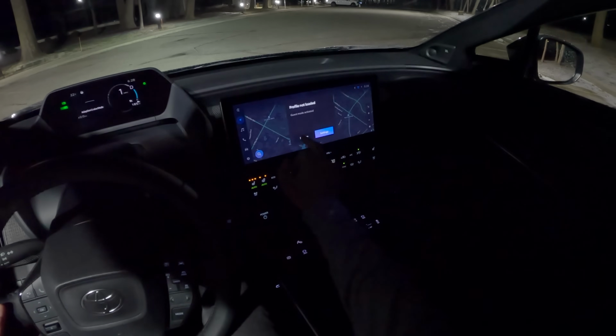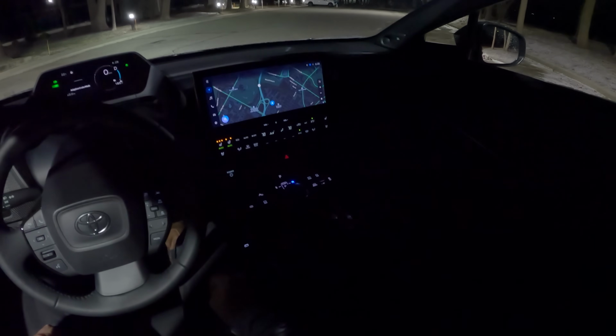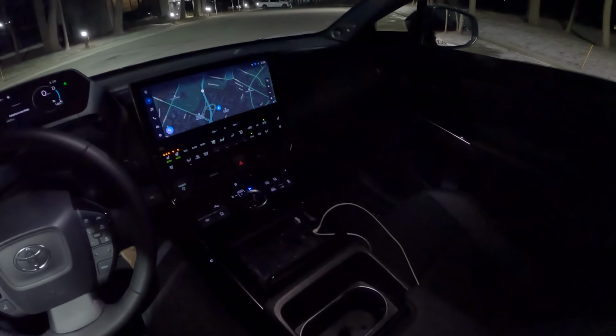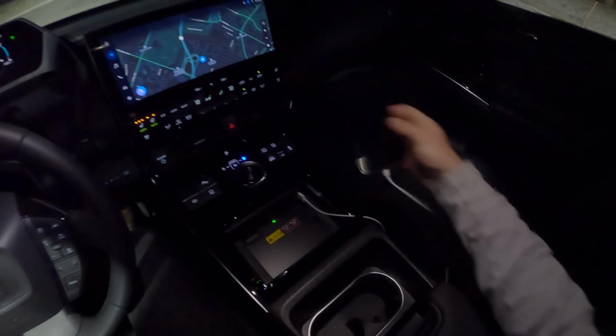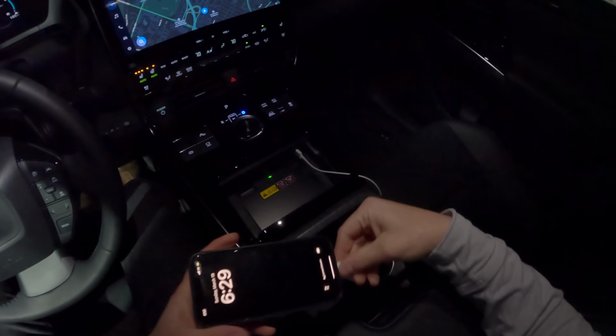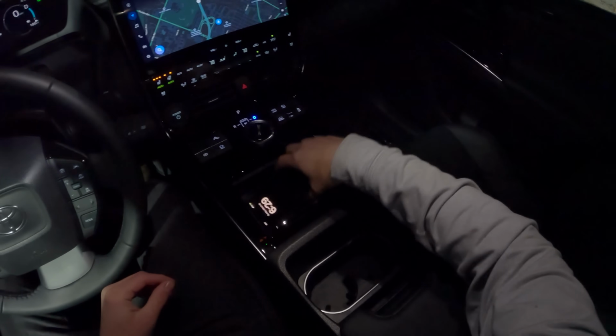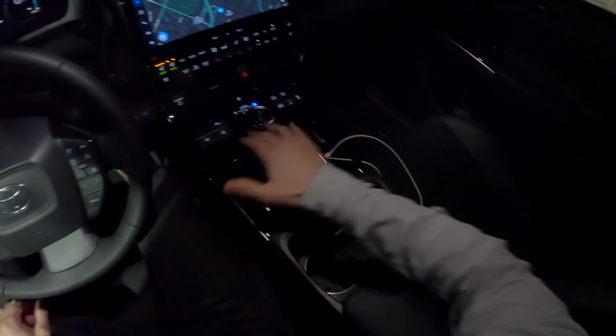I think that's kind of neat. Apparently wireless CarPlay is standard in this, but I have not been able to get it to work all week. It has been a complete failure. So the idea is that you put your phone in this little slot here in the middle and you just kind of close it up. But as a result, I've had this door open the whole time and my phone's just kind of sitting there. This is kind of in the way.